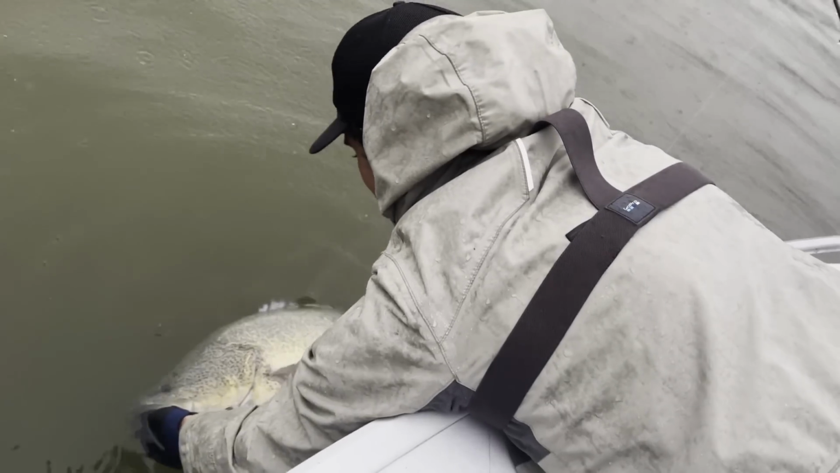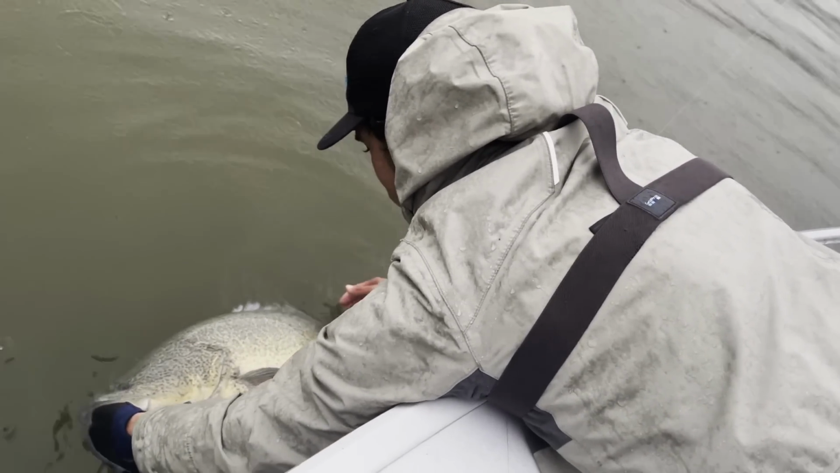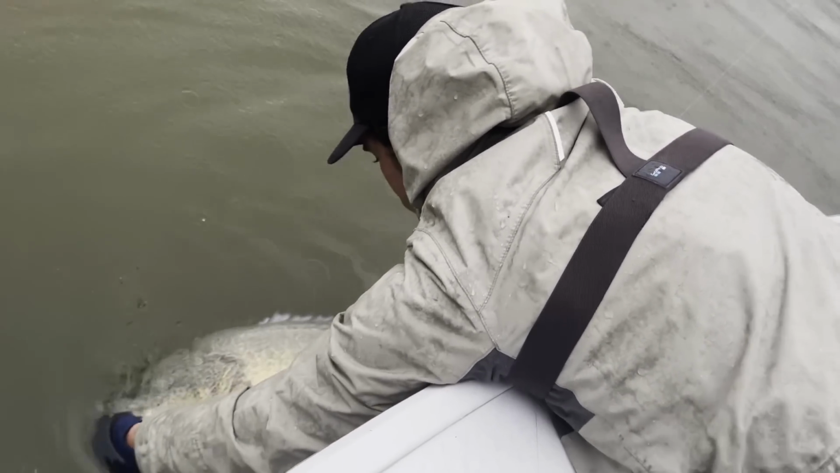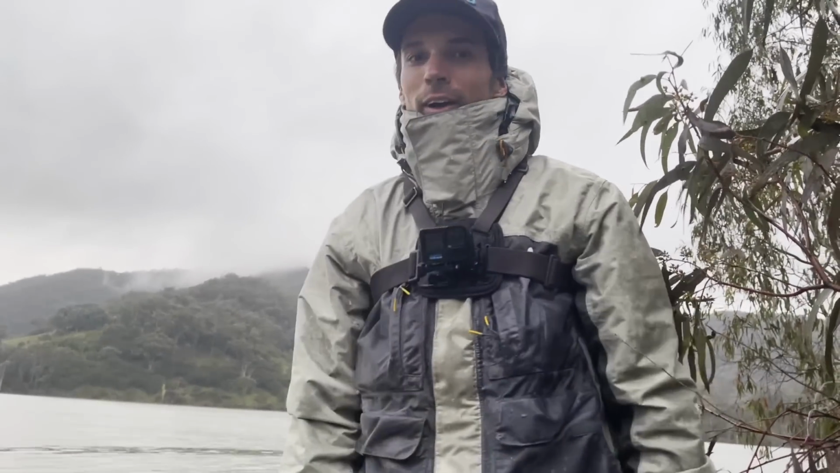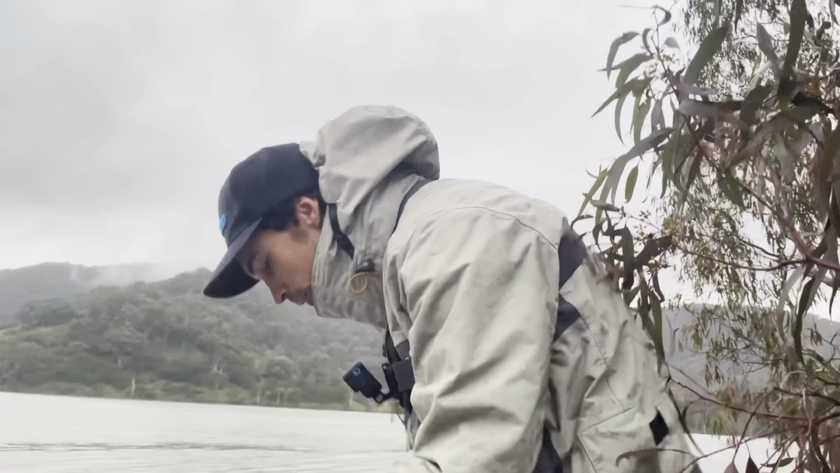Yep. All right, let him go. He's super ready to go, I think. Probably gonna try and rip my thumb off here. Oh, that's wet. That's a good start though. Hopefully we'll catch a couple more.